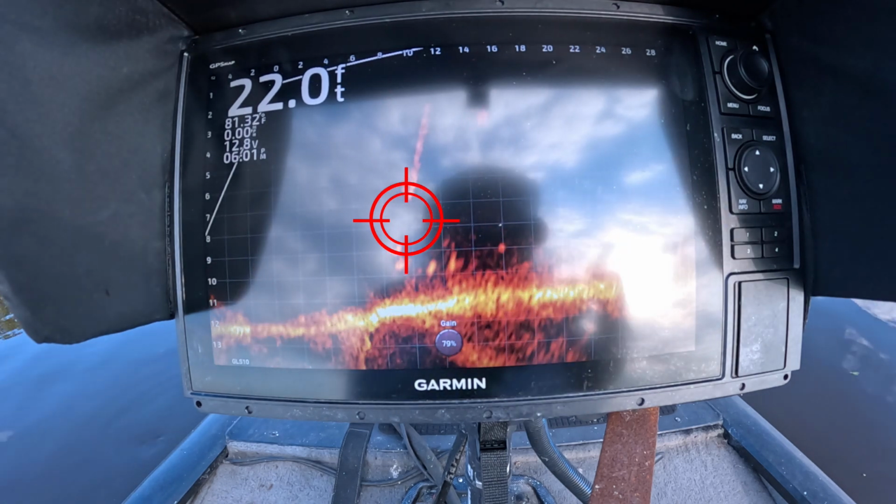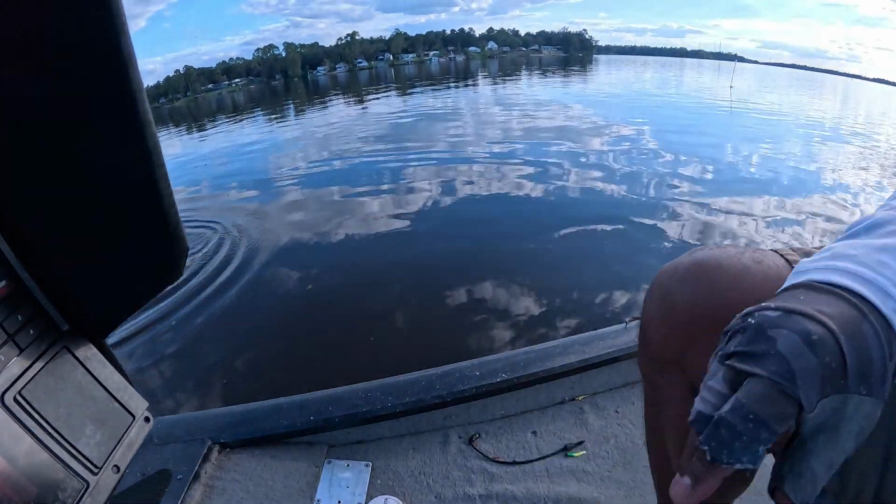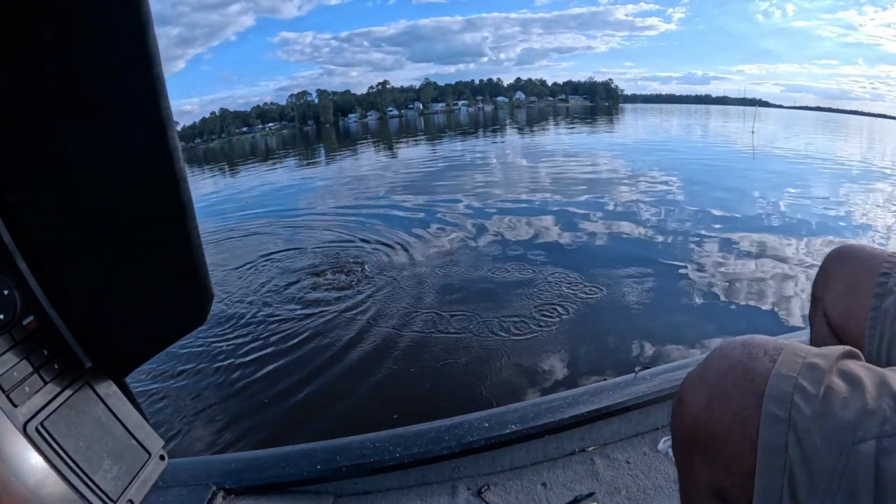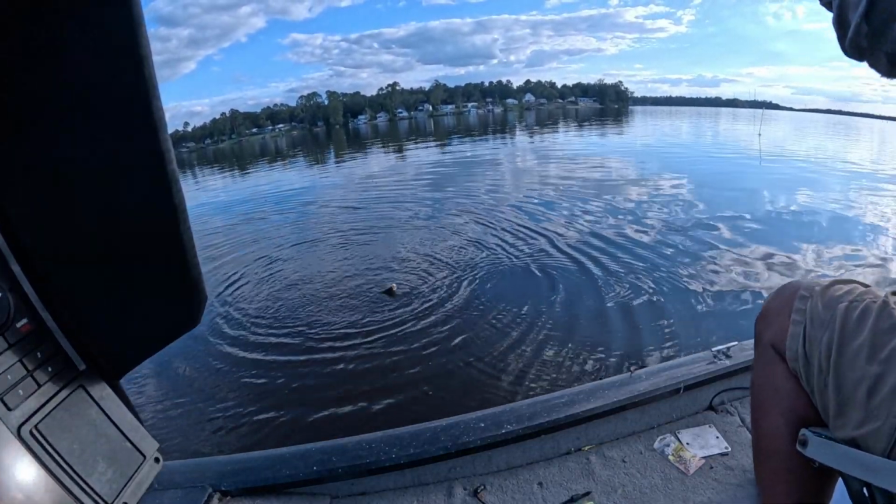That's a solid fish there, folks. That, my friends, is a solid fish. Look here. That's a solid fish. Mama gonna eat good. Get that grits ready.